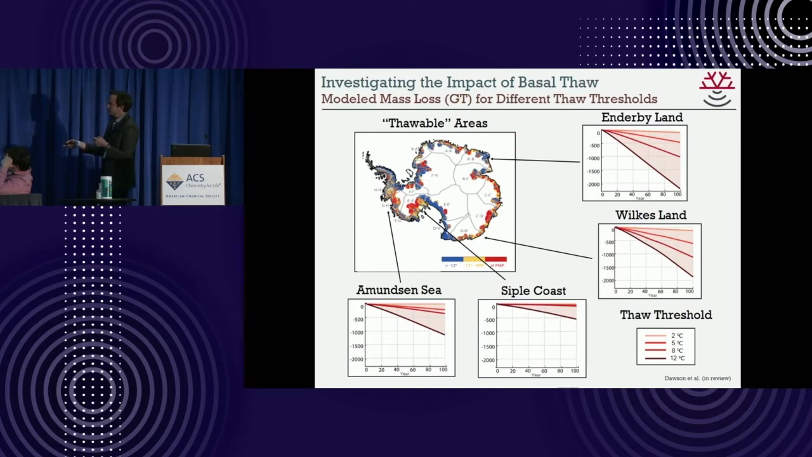There's other regions here like the Disciple Coast, which are in balance. They're very dynamic. They're very beautiful. The ice speeds up and slows down and lakes pump up and down, but it's sort of in an equilibrium where, again, thawing doesn't make a big difference.